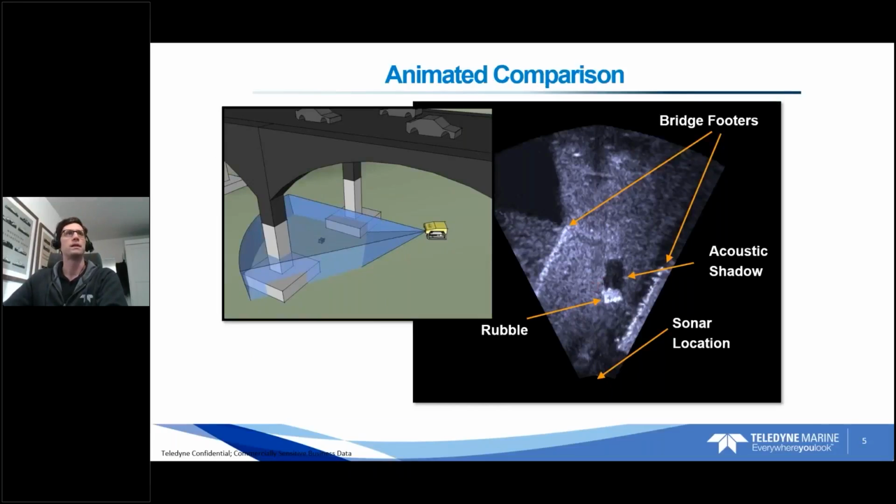So this is important. This is jumping into the actual image we're going to be seeing when we use our 2D imaging sonar. We have the same little drawing on the left. We have the sonar mounted to a little ROV here, just looking at these bridge footers.